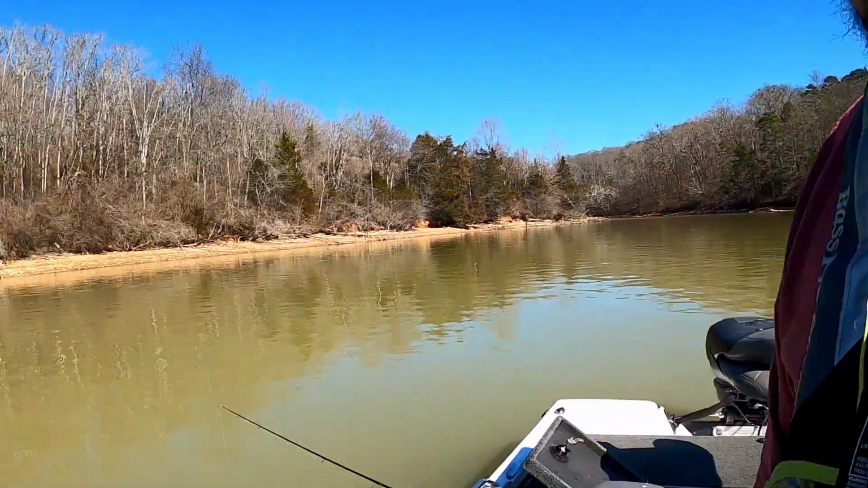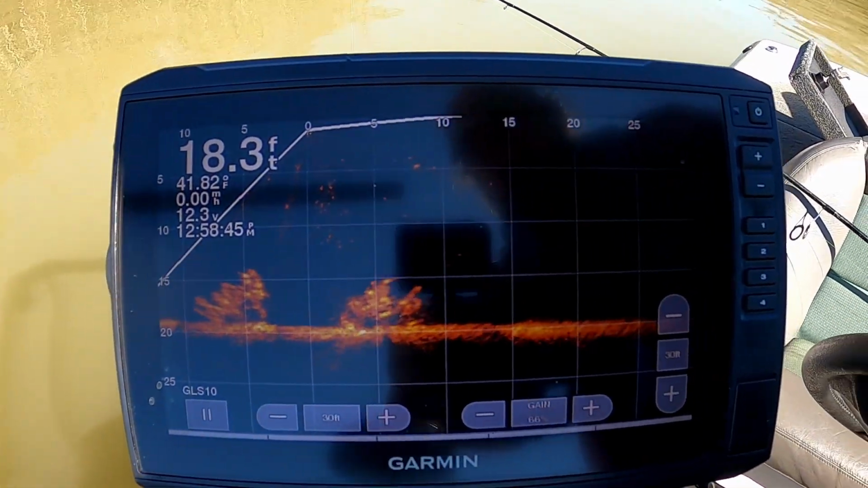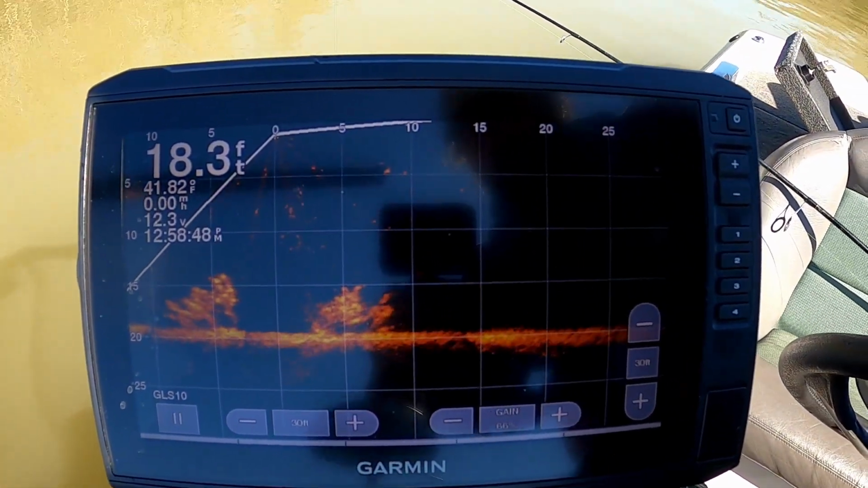I've not checked stake beds. I plan on going to stake beds, hitting some more trees that I know where they're at, and checking out the bridge a little bit to see if they're there. I have found fish in as shallow as 10 foot, but right now we're fishing about 18-20 foot, fishing a tree, and I'll show you that, see if I can get some catches off of it. Let's see right there, maybe you can see that. It's actually a couple trees right there that we're on top of, but we're gonna get to it, so stick around and let's get it.